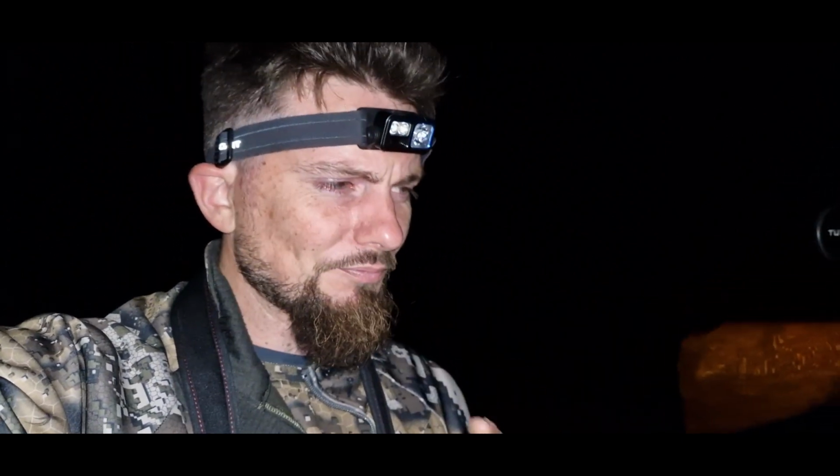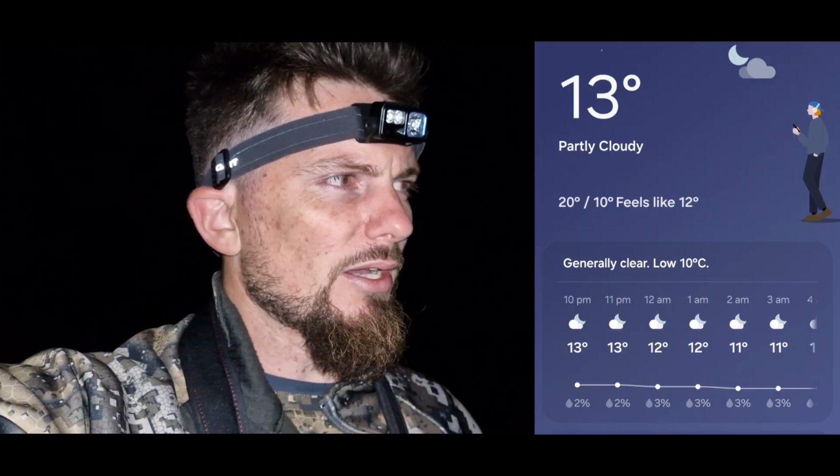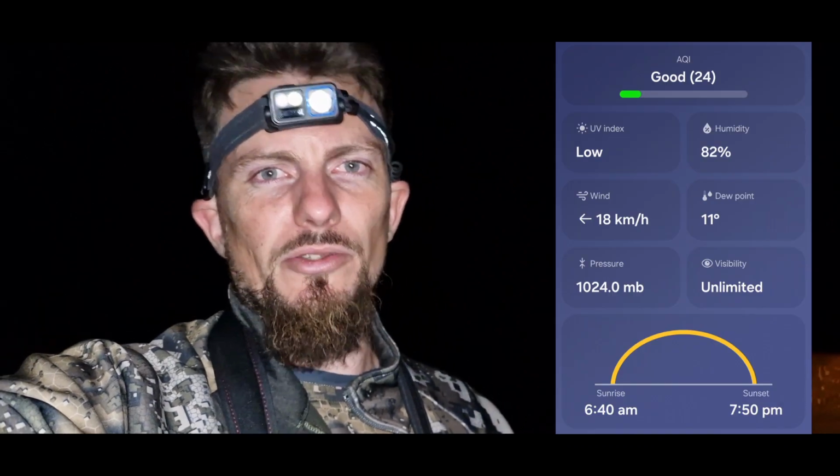Something else I want to do too, which I forgot to mention at the start, is I want to start including things like the temperature, wind, all that sort of stuff, so you've got a better idea of the conditions that I'm running all the thermal gear in. I'll try to remember to do it for the next one.